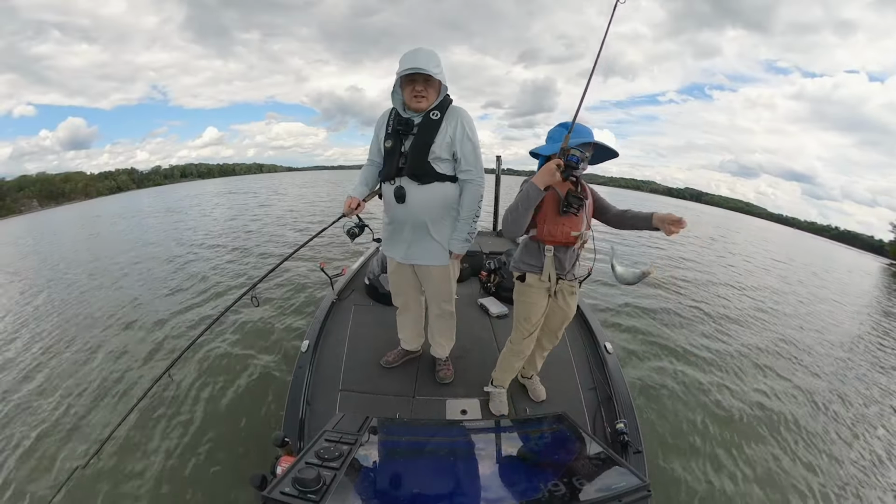What I was doing for quite a bit of the time was more of a vertical jig, like ice fishing. So I would drop my jig down, get it in the middle of the school, and I would just shake it and then hold still.